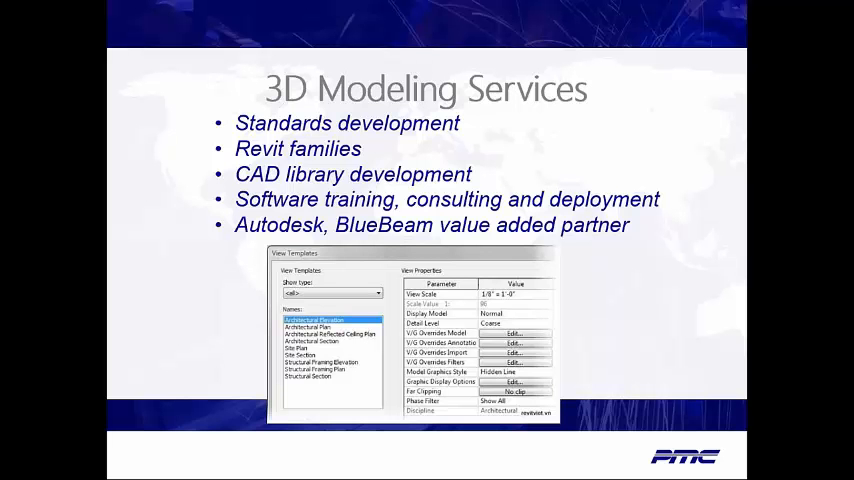Many AEC firms are still in the process of migrating from 2D into the 3D world. The full benefit of a digital facility management tool requires the data of the elements within the model, such as installation date, part number, and last maintenance date.